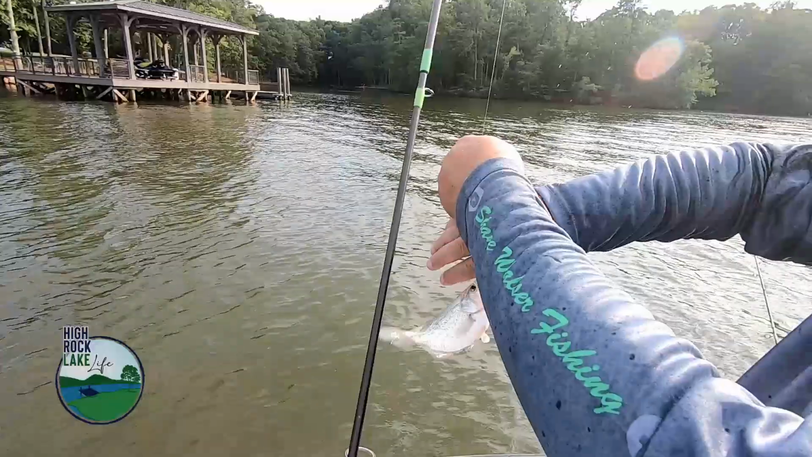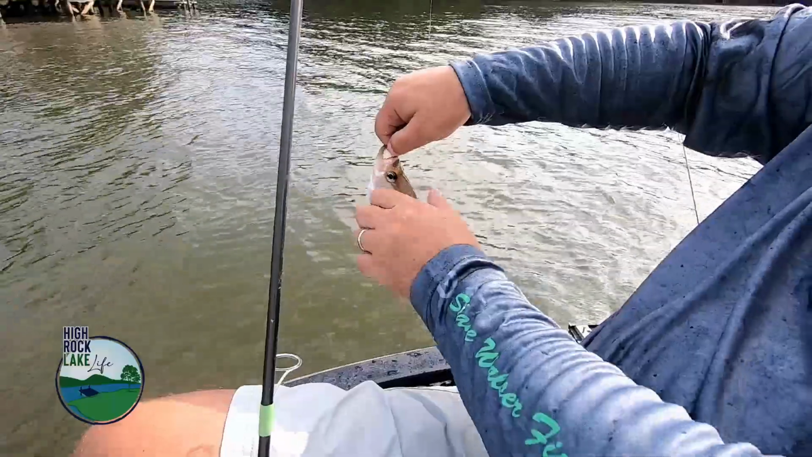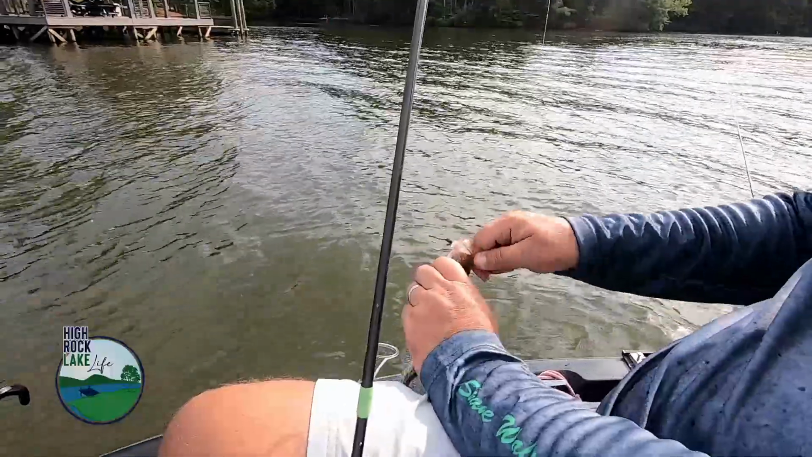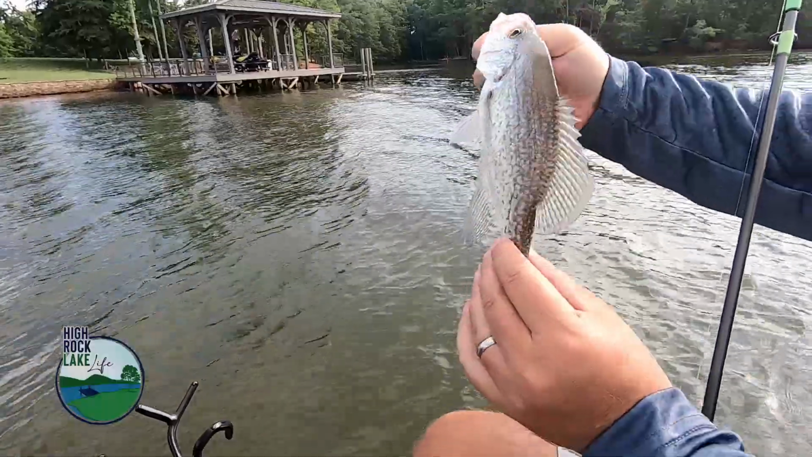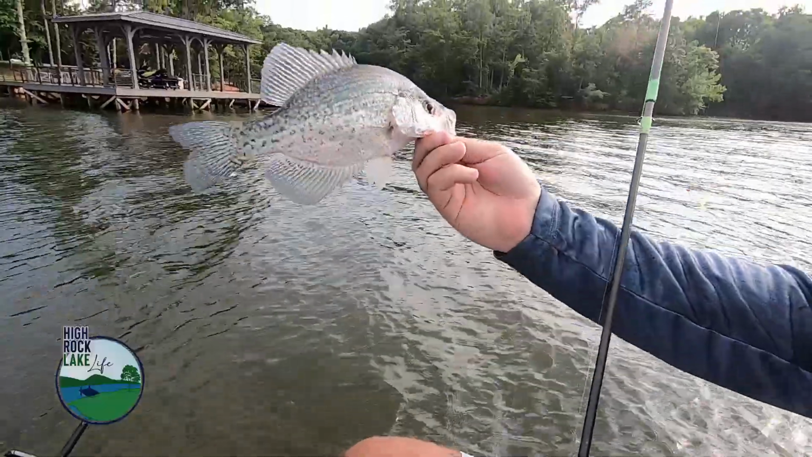Gonna be eating a little bit this weekend, hopefully. Good eater fish. Nice thick shoulders, like I said, thick all the way down to the tail. They're starting to fatten up. Nice fish.